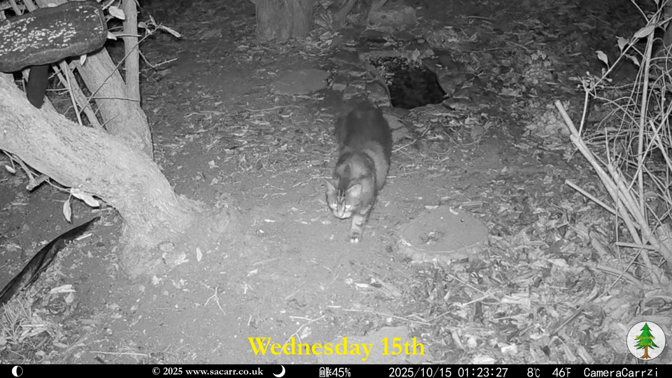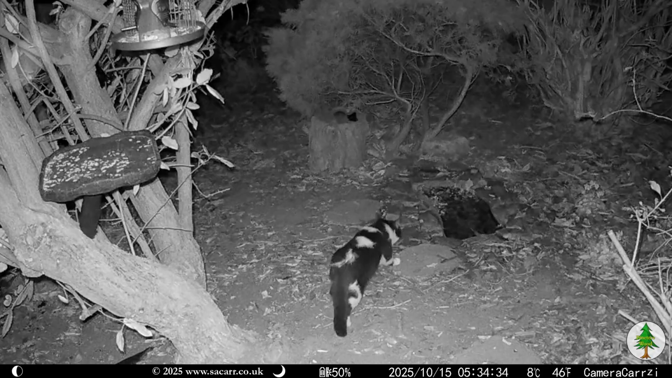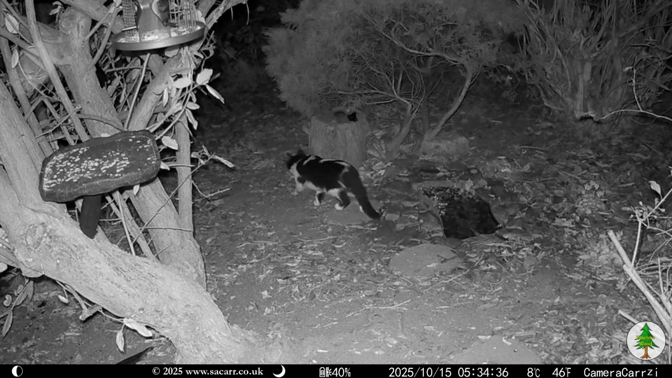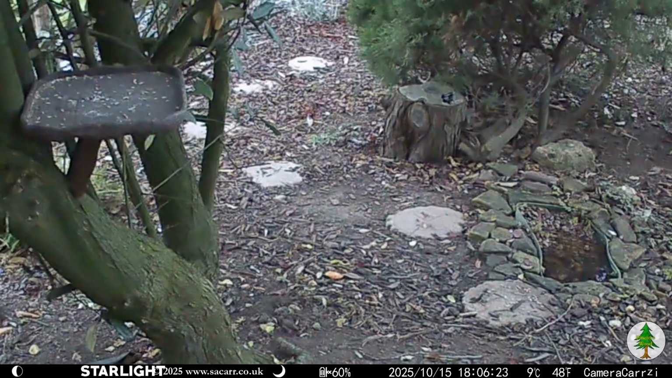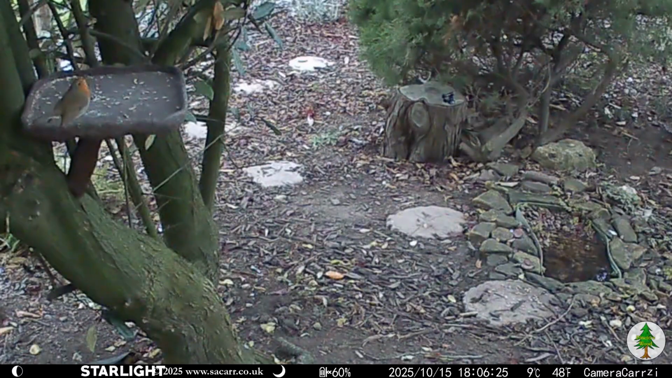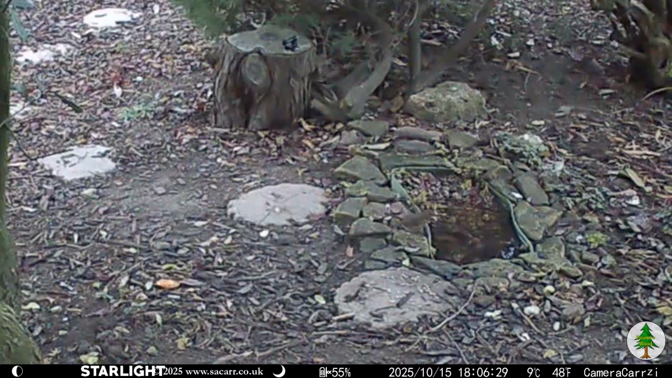The 15th began with a cat at 1:20 in the morning. 4 hours later, Chevron passed the pond, heading down the wood. Everything was quiet until early evening, when a robin arrived on the bird table before swooping down for a bath in the pond.